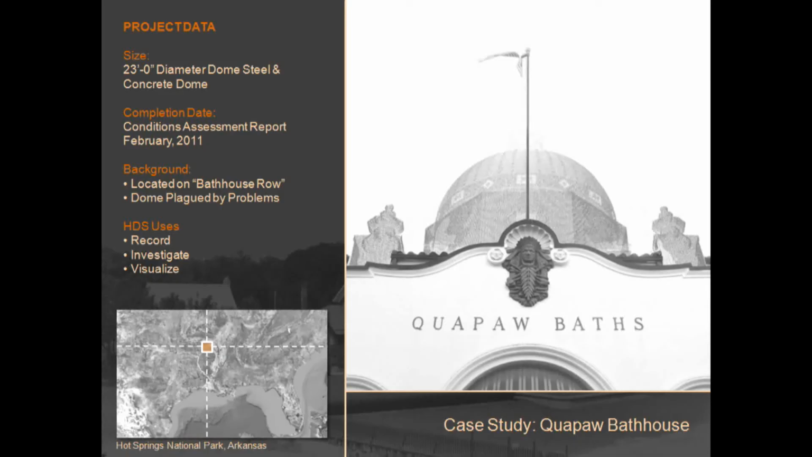The next project is the Quapaw Bathhouse Dome in Hot Springs, Arkansas. It's actually in Hot Springs National Park. The scope of work on this project was to write a conditions assessment report after investigating the dome and its structure. So it was a little different from previous projects in that we were not producing documents from our scan.